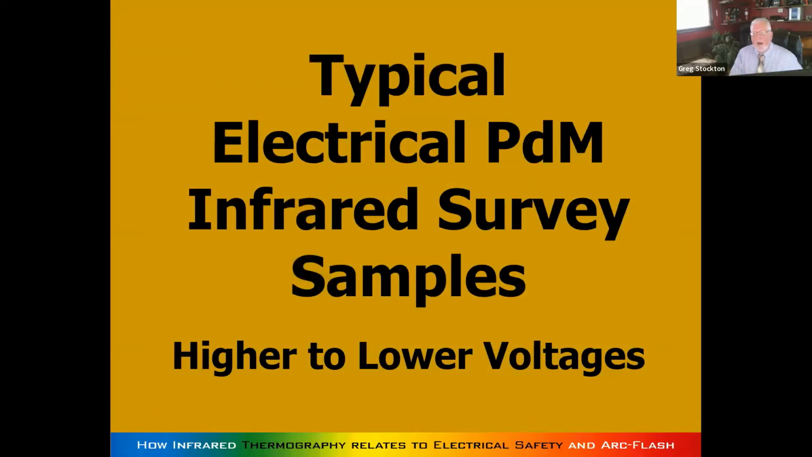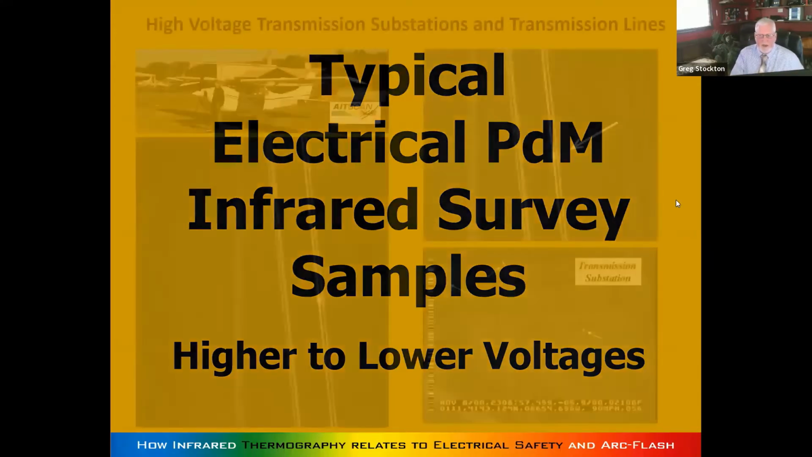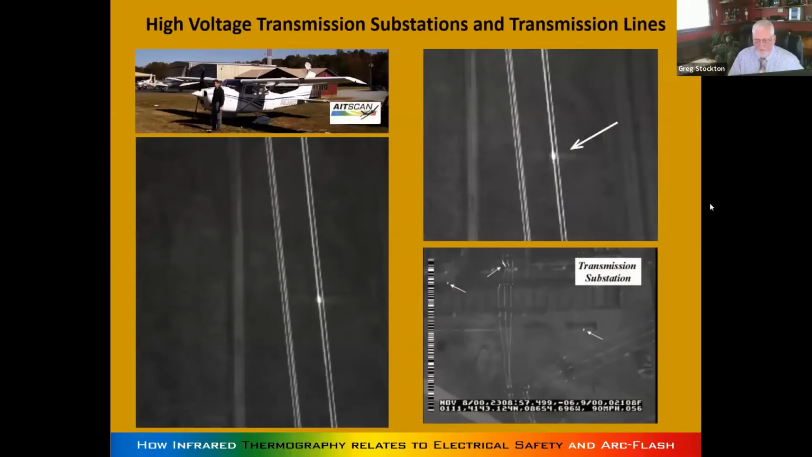And I want to show you guys some examples of what thermography looks like. Just a photo and an infrared, and there's a little description down below there. And again, you're going to get this PDF, so you don't have to go over every single picture and talk about everything, but I just want to take a few minutes.